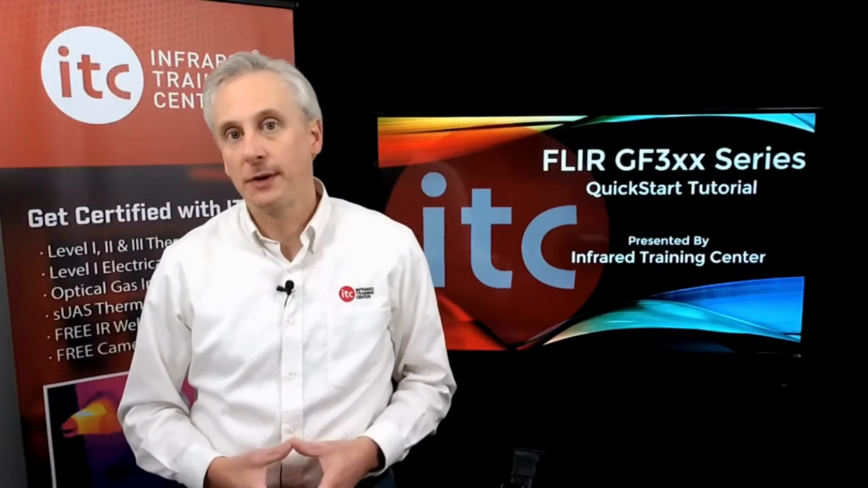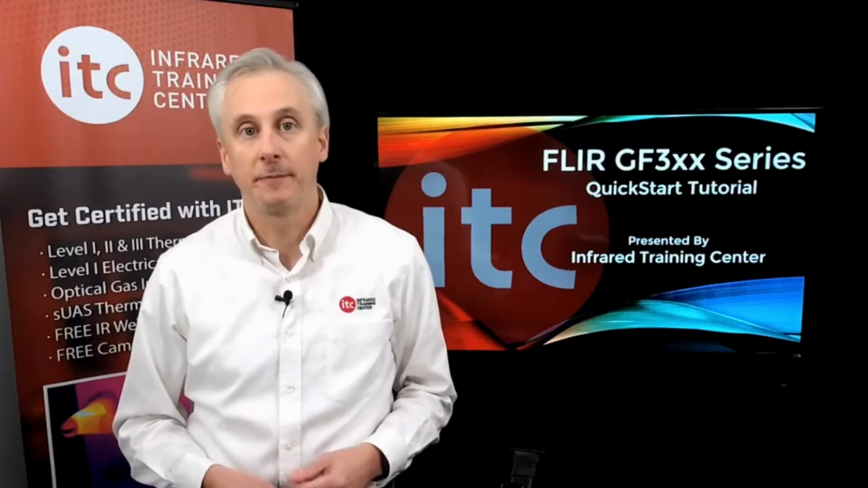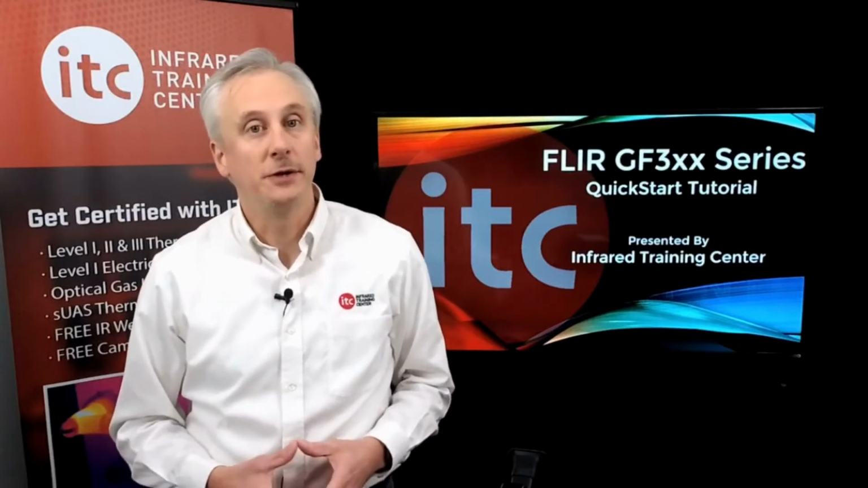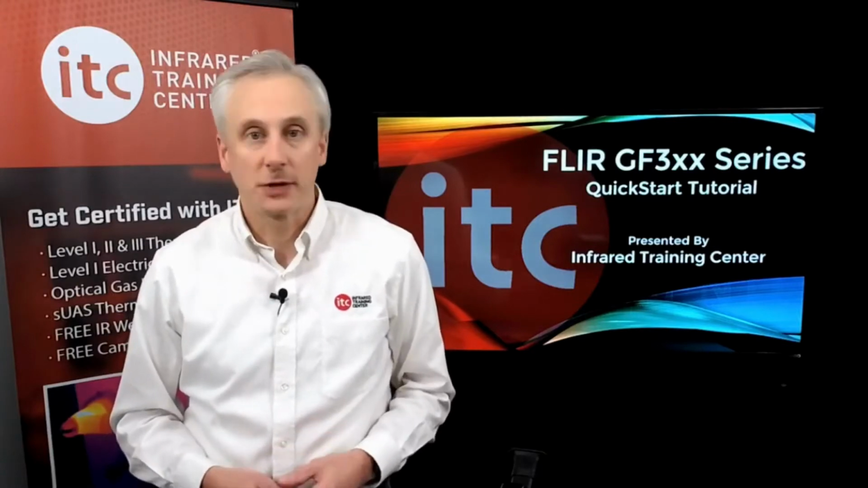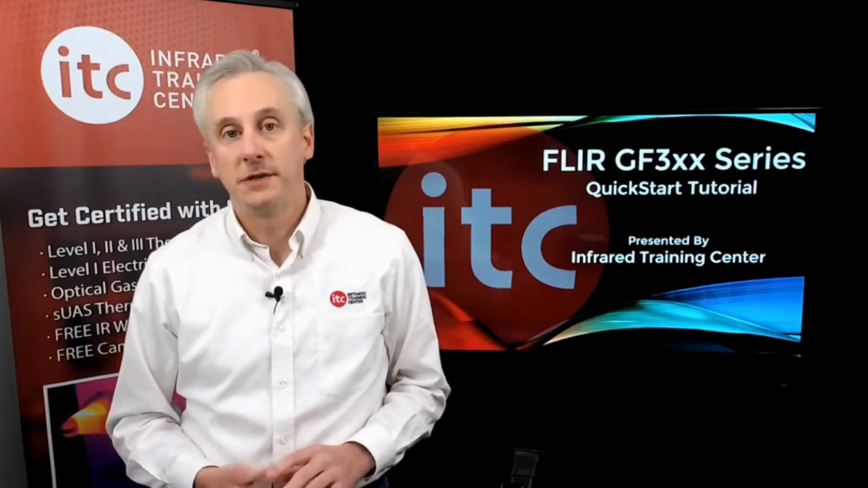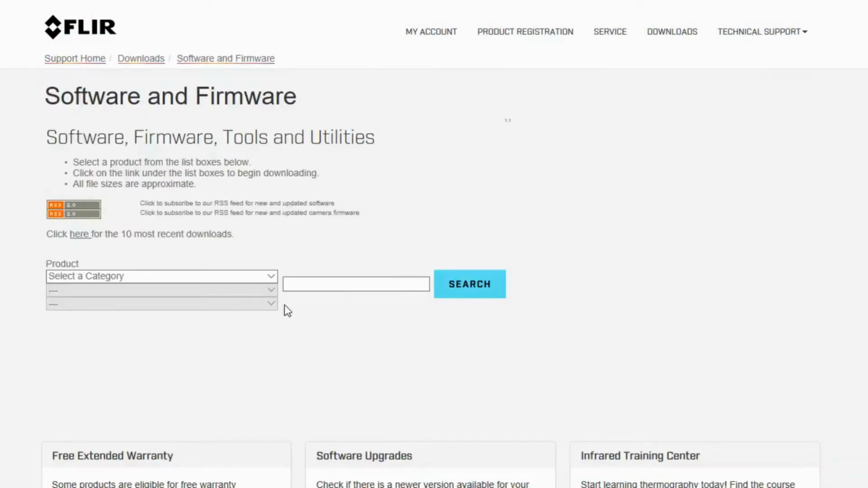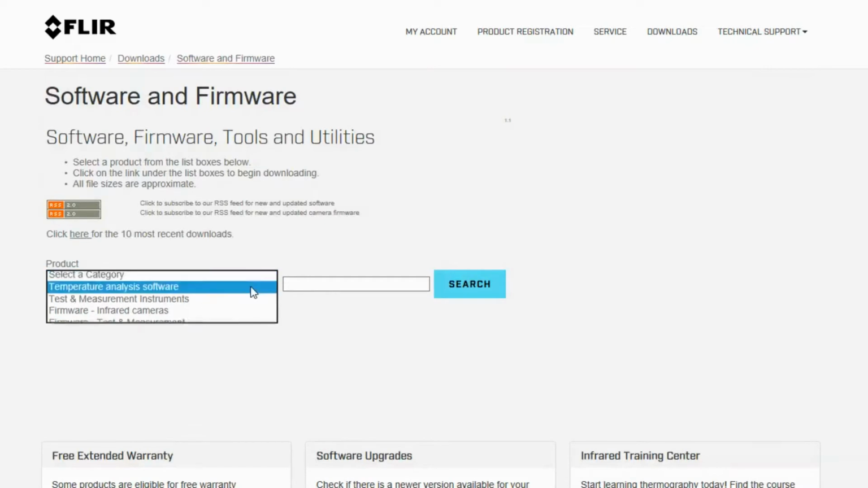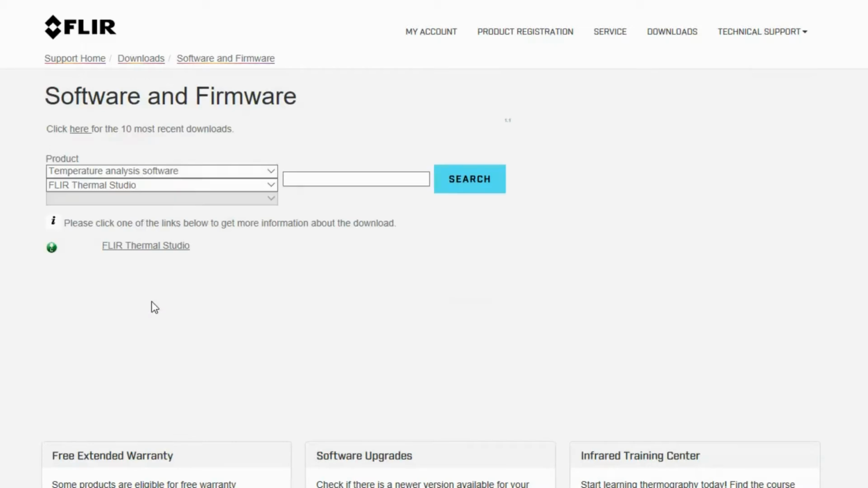Support Center is also where you can download the FLIR software, such as FLIR Tools and Thermal Studio. This software can be used for analyzing thermal images, videos, and for creating inspection reports. To download any of the products, click Software and SDKs from the home page. From the product list, select Temperature Analysis Software. Then, from the next menu, choose the product you wish to download.